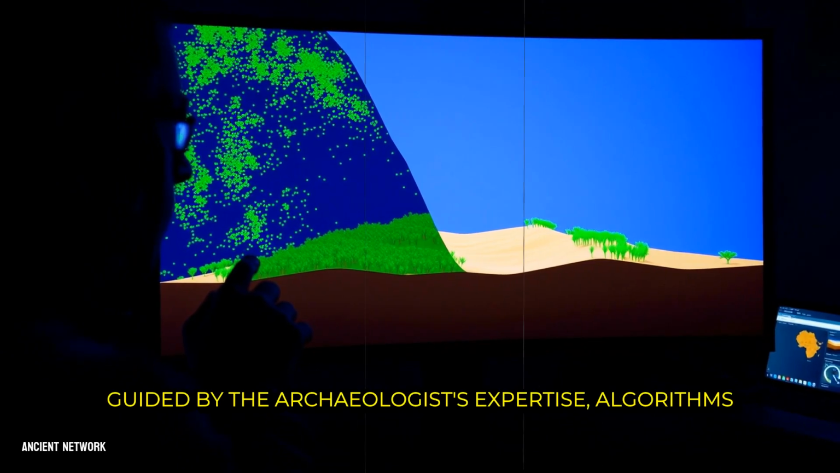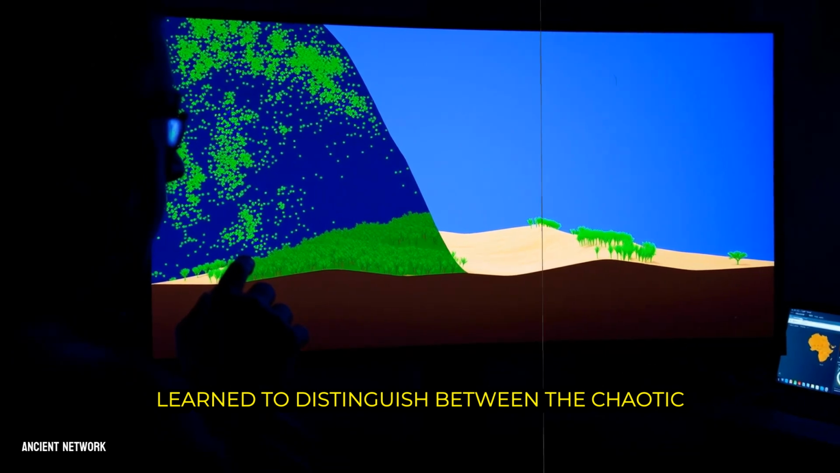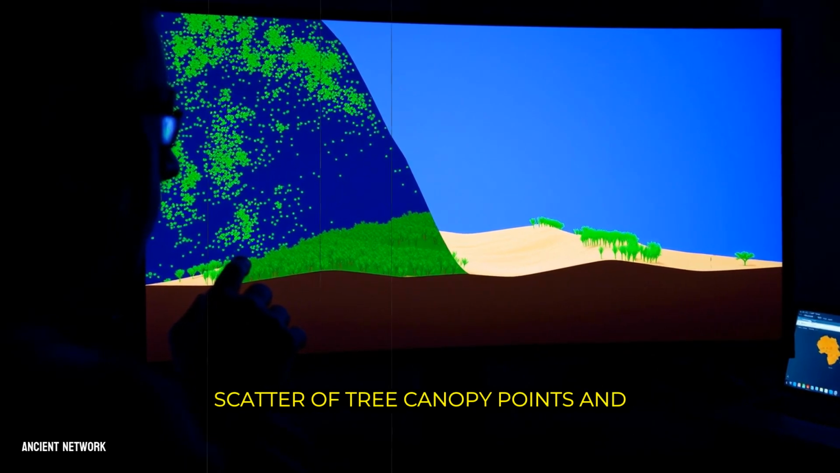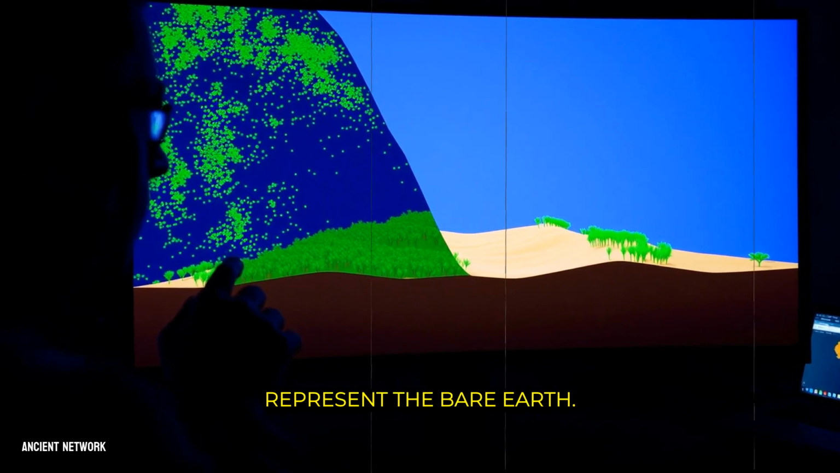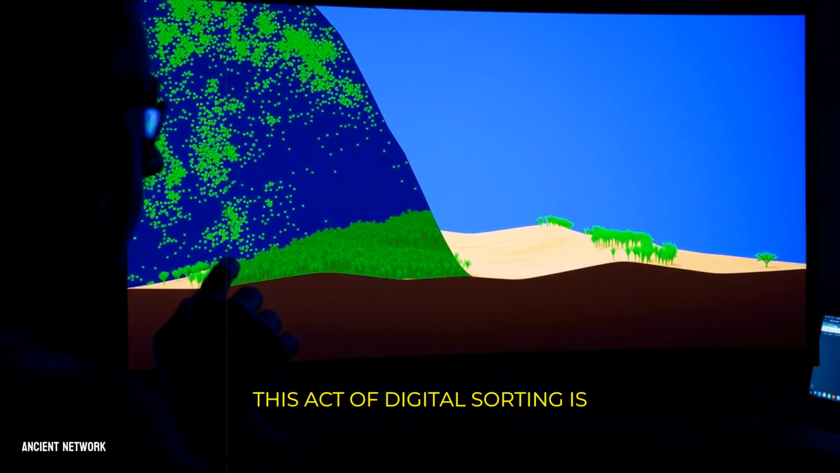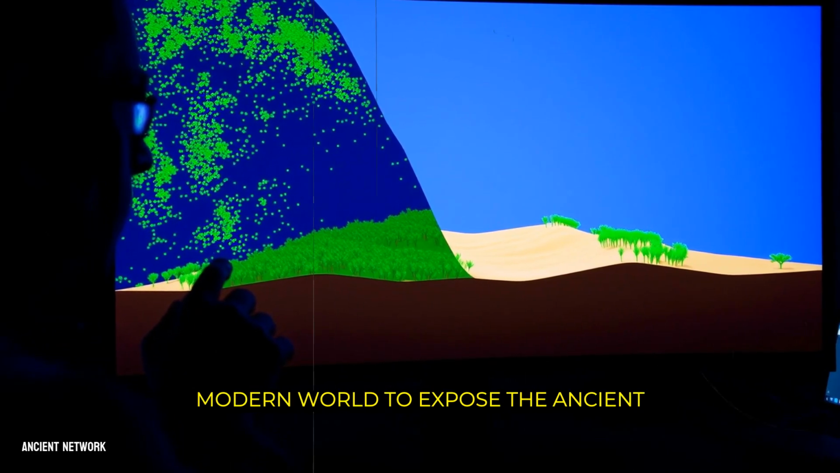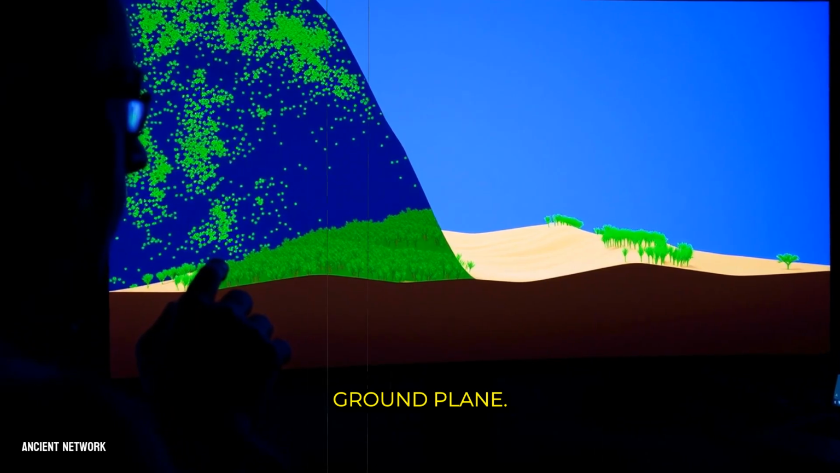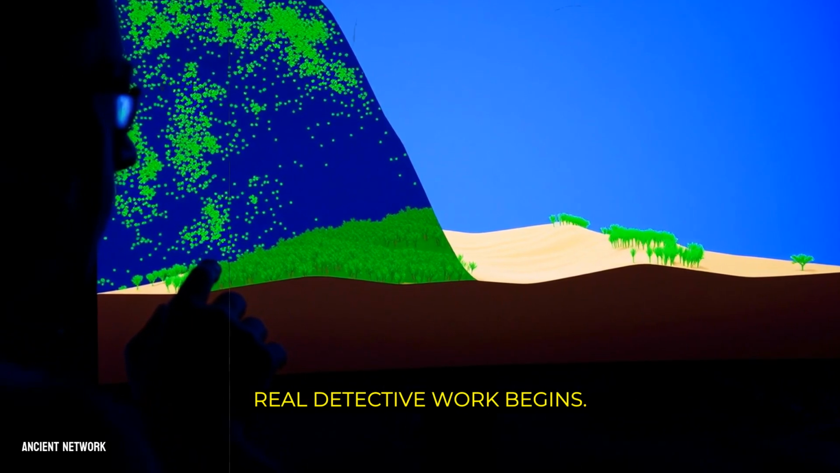Guided by the archaeologist's expertise, algorithms learn to distinguish between the chaotic scatter of tree canopy points and the smoother, more connected clusters that represent the bare earth. This act of digital sorting is the essential foundation, peeling away the modern world to expose the ancient ground plane. With a clean terrain model, the real detective work begins.